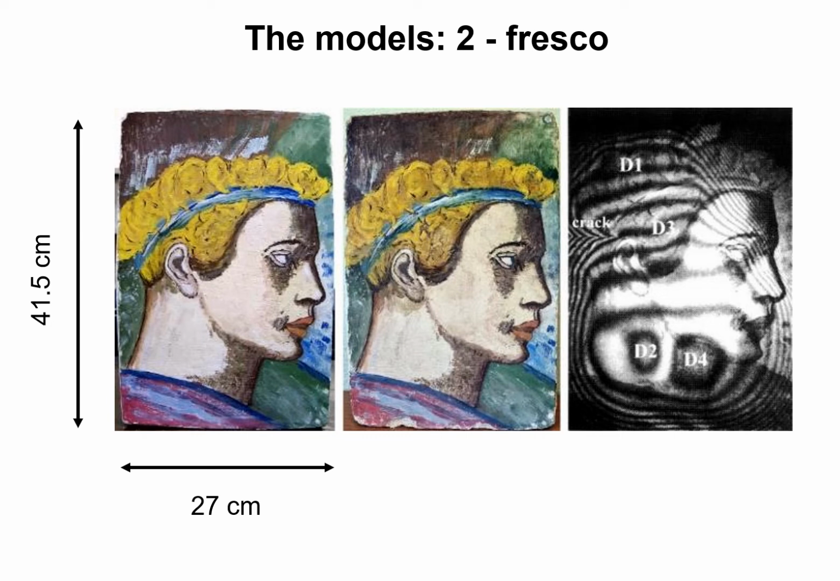Once again, we show the fresco model in 2000 on the left, in 2022 in the center, and inspected by holographic interferometry with defects position shown.